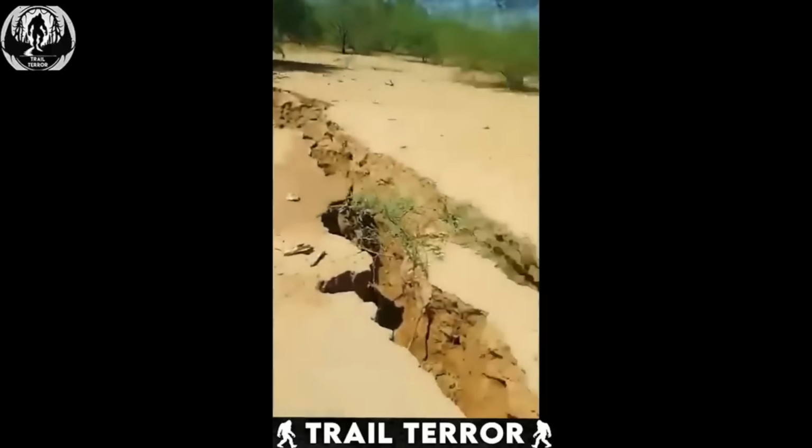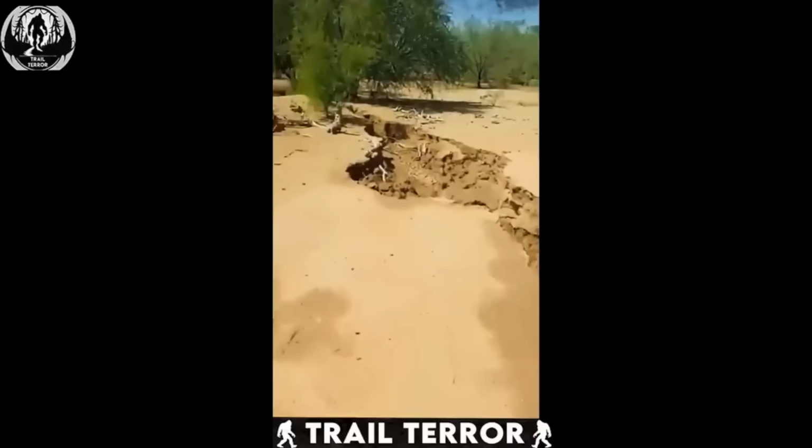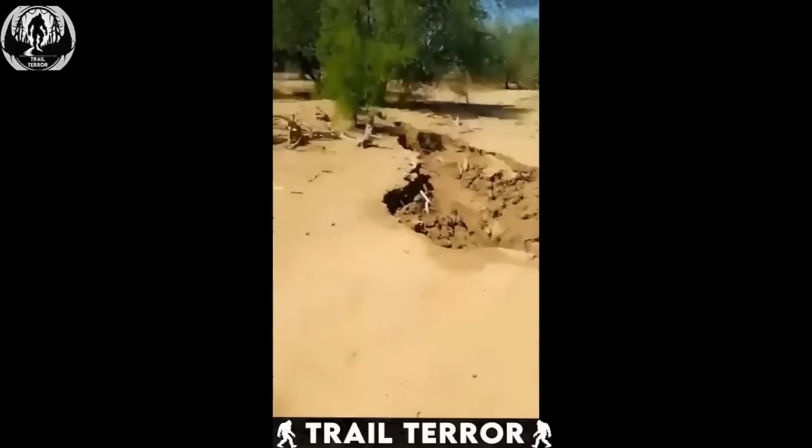Imagine walking through the desert and suddenly seeing a massive crack splitting the earth beneath your feet. That's exactly what happened near Hermosillo, Mexico.